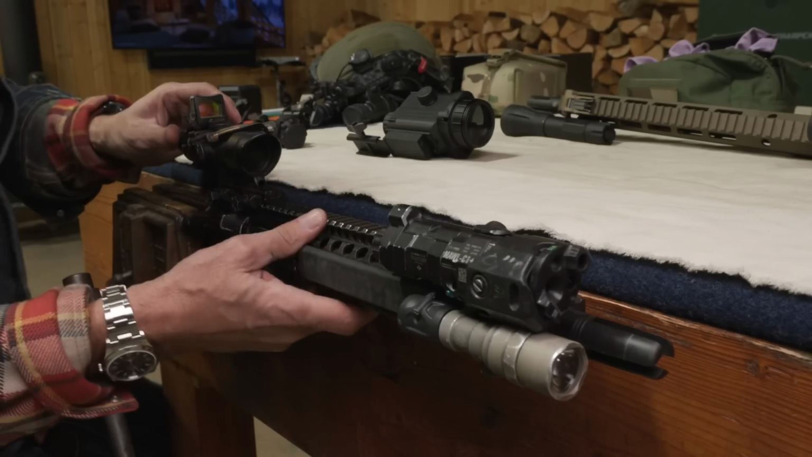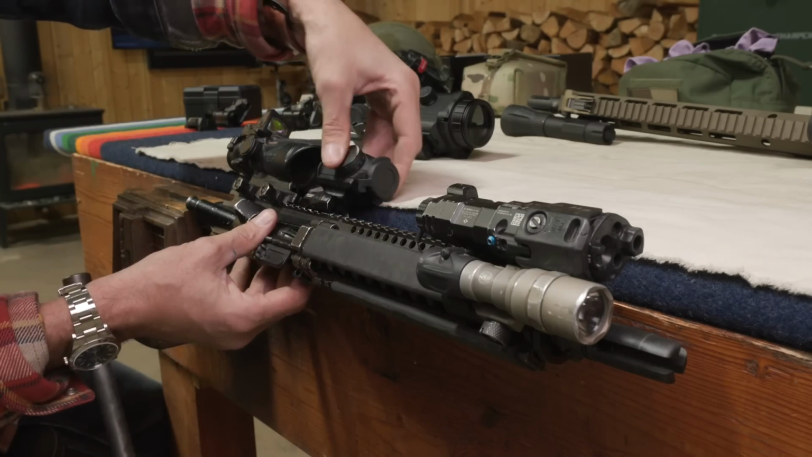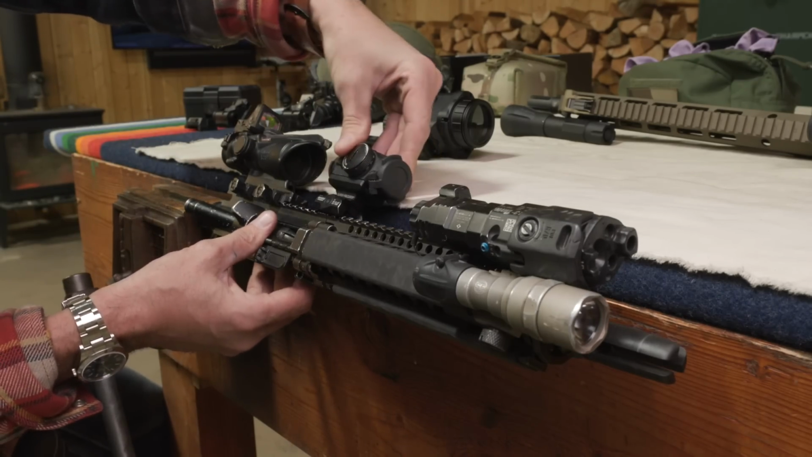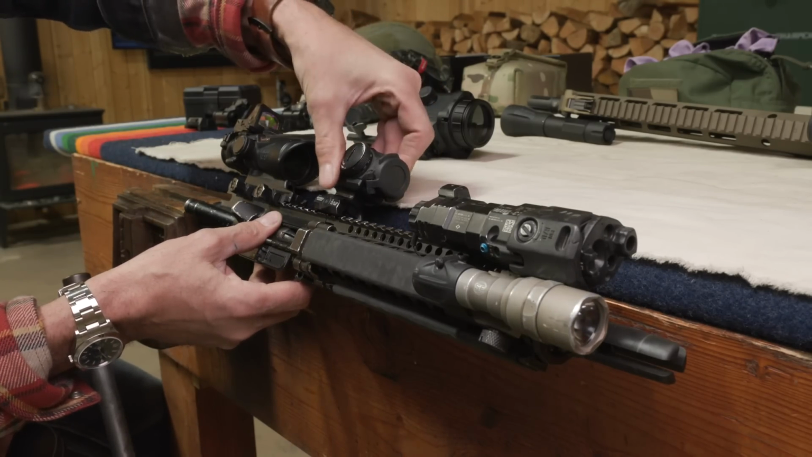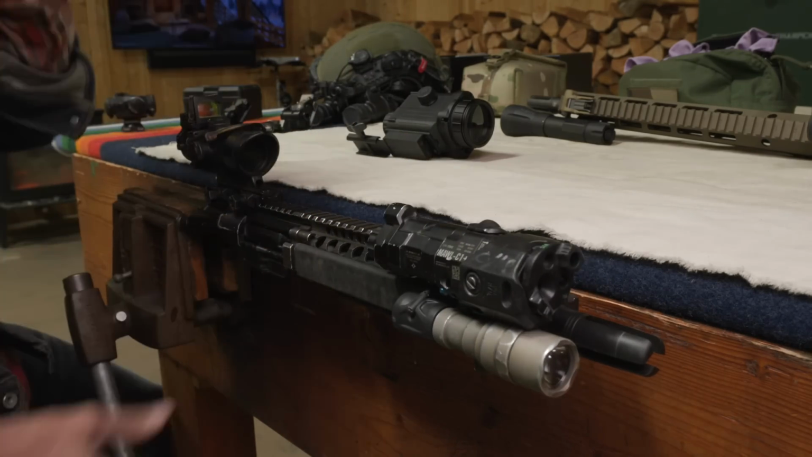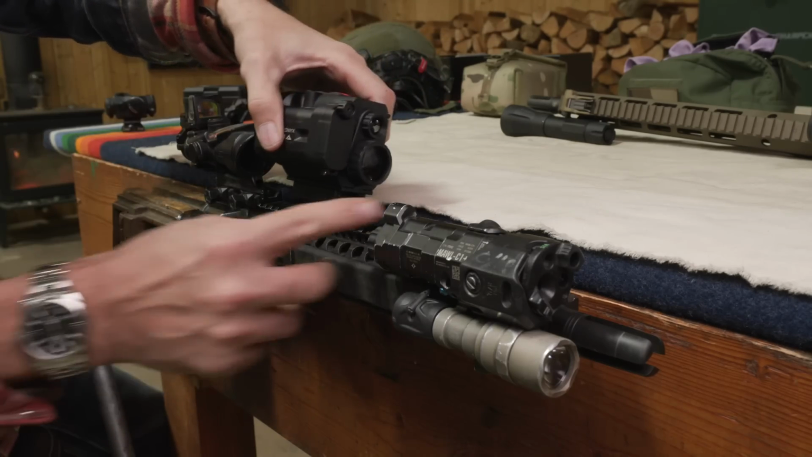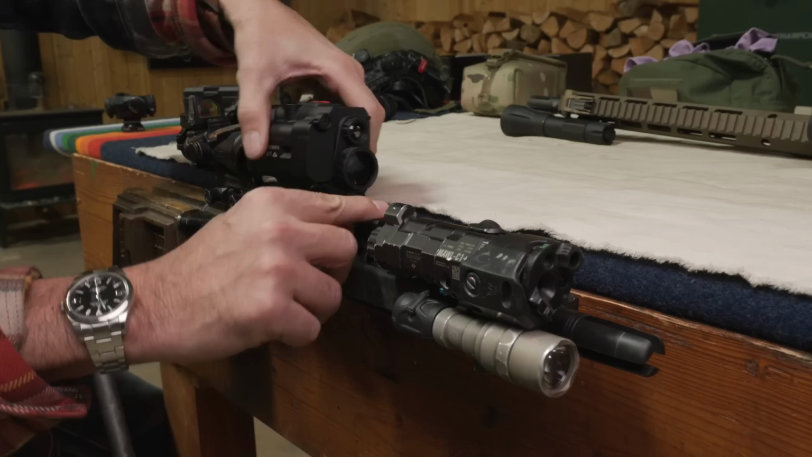I don't know what the height over bore is on the Geissele mount. We know that this is lower 1/3, and it appears to be the same. So maybe that is a little bit higher. I don't know. I know it's pretty low. You've got to really kind of turtle in there to get on it. But actually I prefer it.